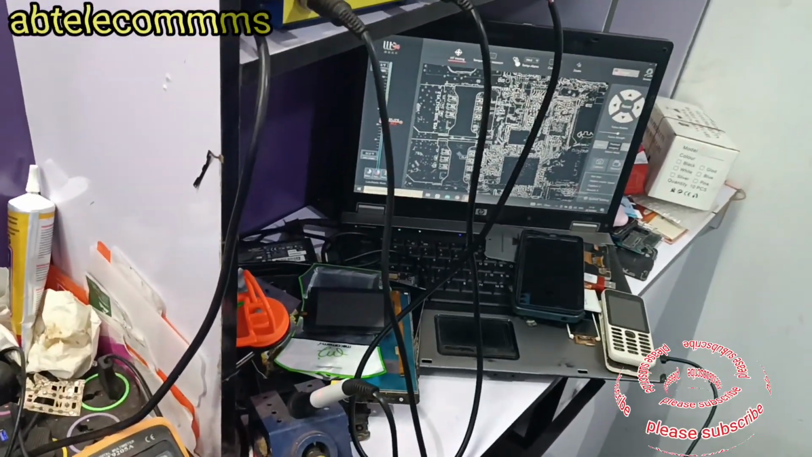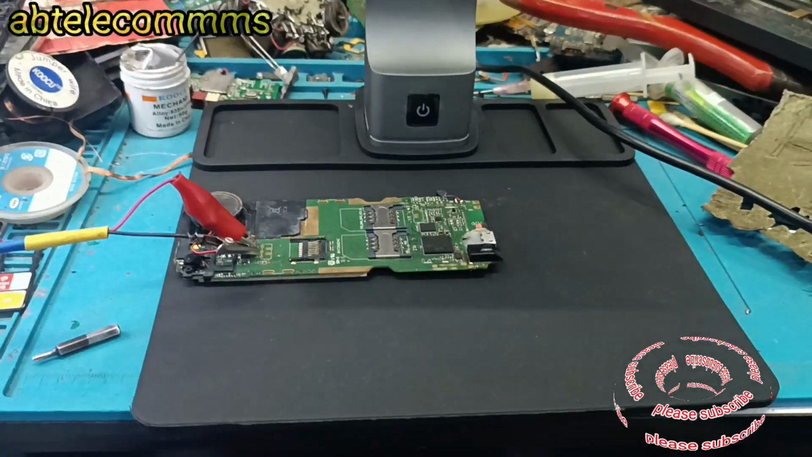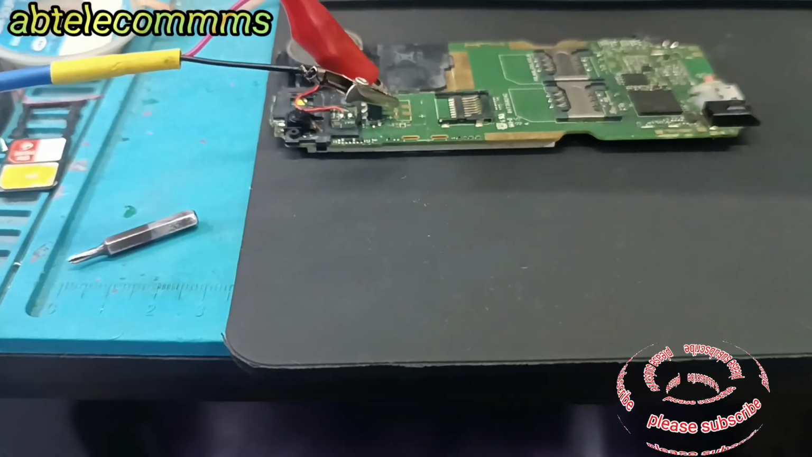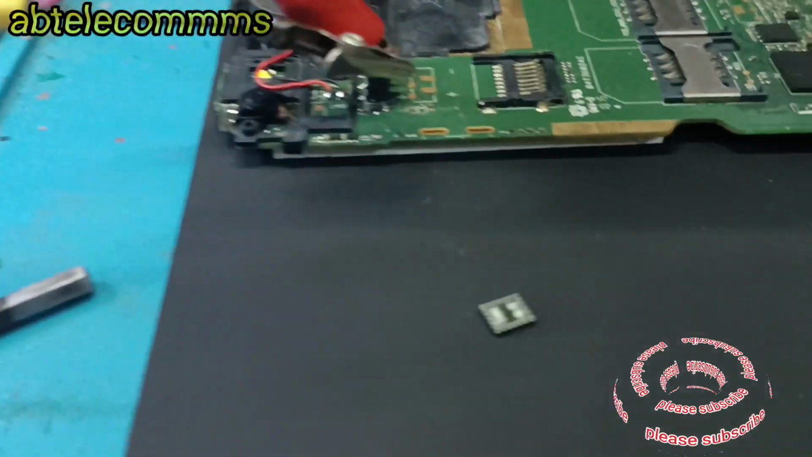I'm really impressed with the work of this Shortcam 2. It's a very good thermal camera. So after removing the shorted network IC, here it is.